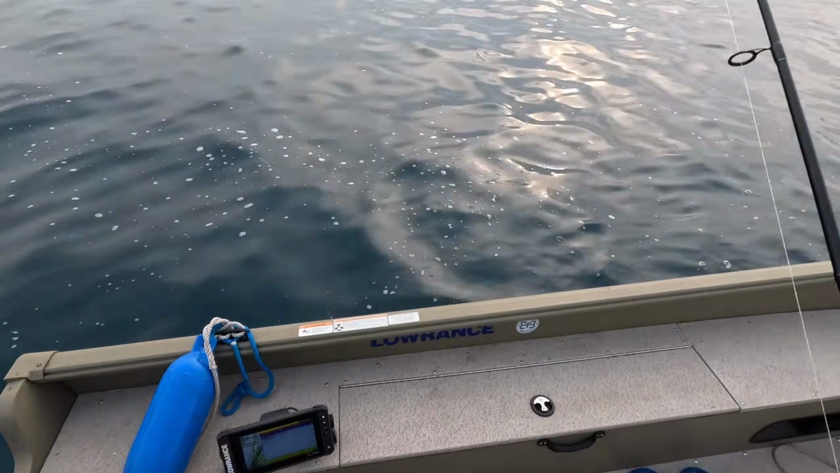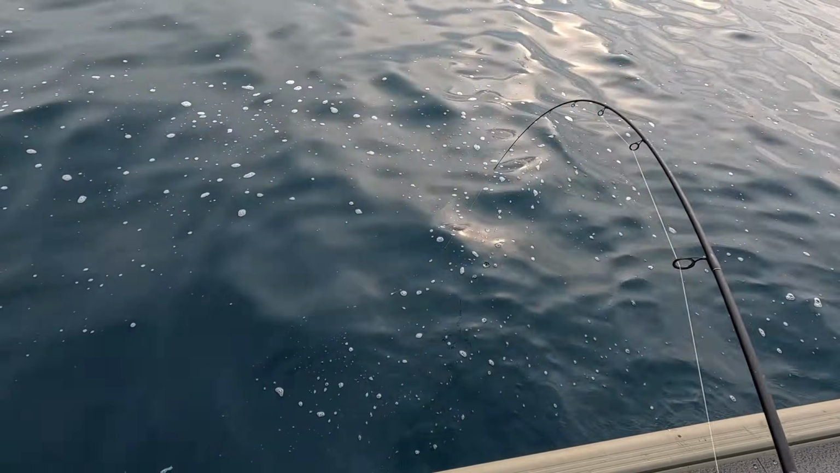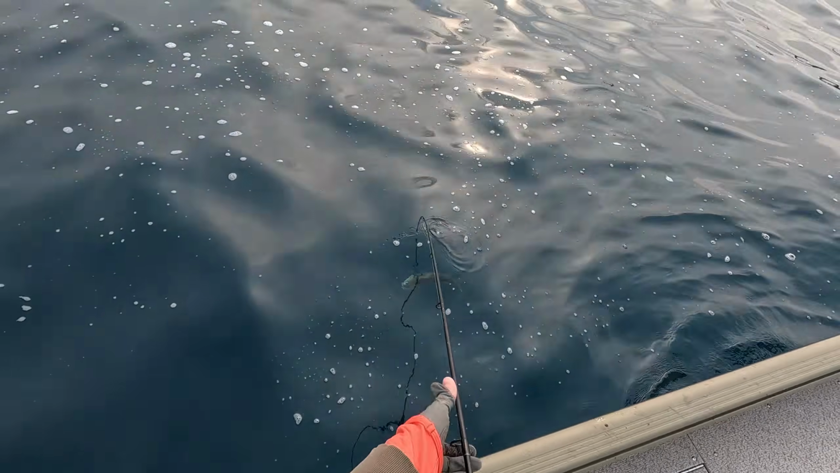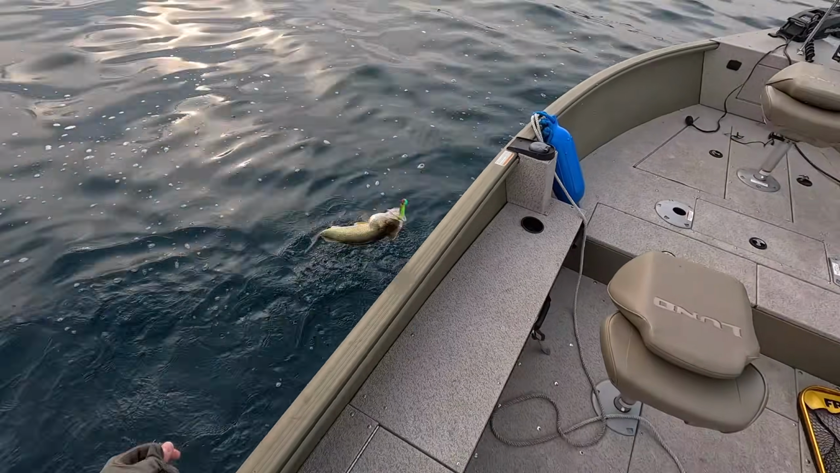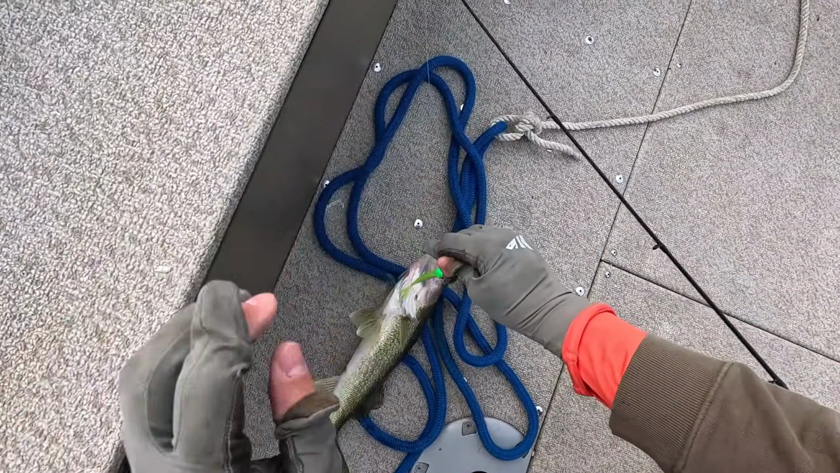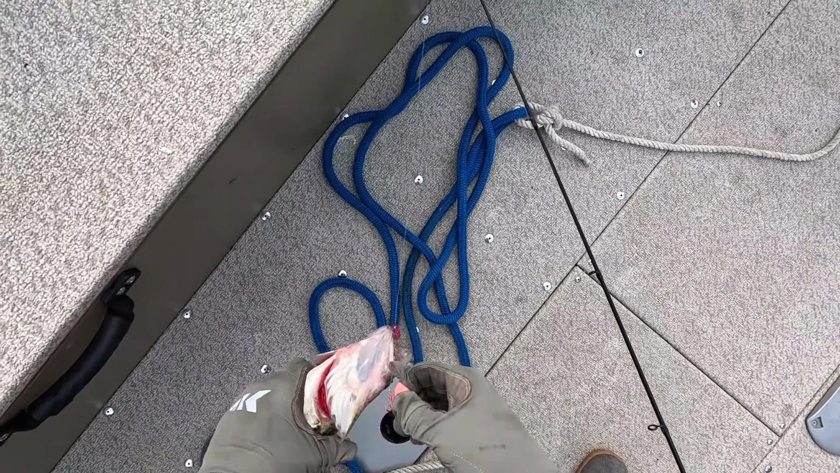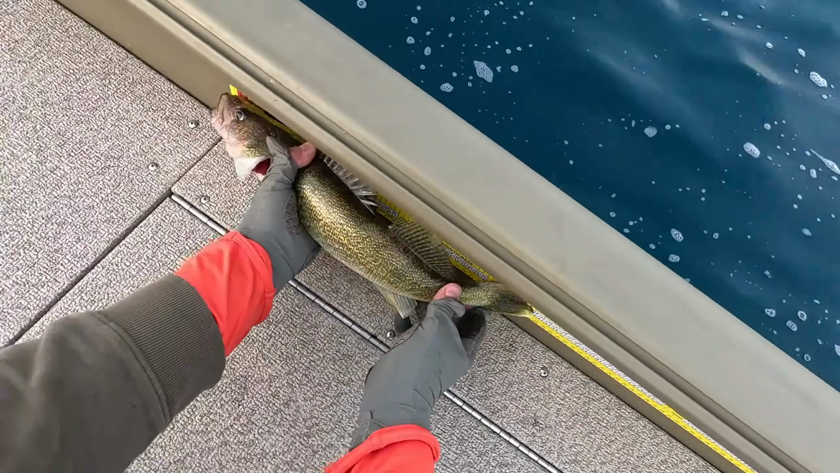Oh, I am still recording. Look at that. Nice. Two back to back. That feels good. This one's only on the stinger, it looks like. Ooh. Yeah. That's a nice little pod we just went through.